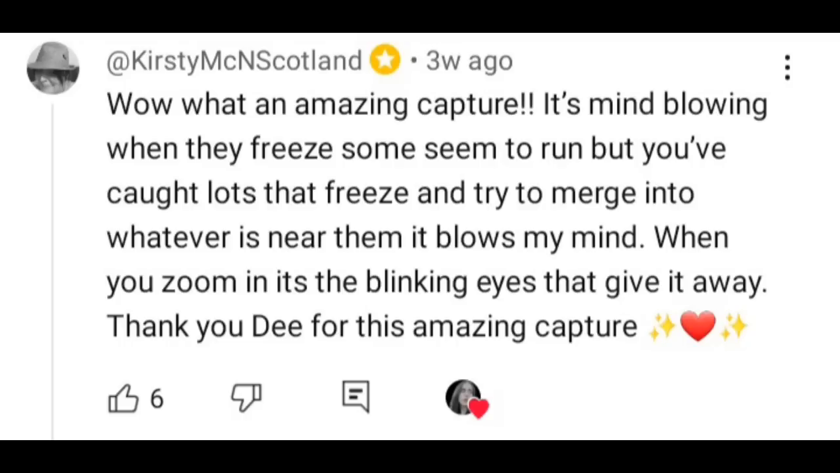Tree stumps have been known to freeze for very long periods of time. Kirsty writes, "Wow, what an amazing capture. It's mind-blowing when they freeze. Some seem to run, but you caught lots that freeze and try to merge into whatever is near them. It blows my mind. When you zoom in, it's the blinking eyes that give it away. Thank you, Dee, for this amazing capture." Yes, Kirsty. They don't move because she's in the woods filming, you guessed it, trees.